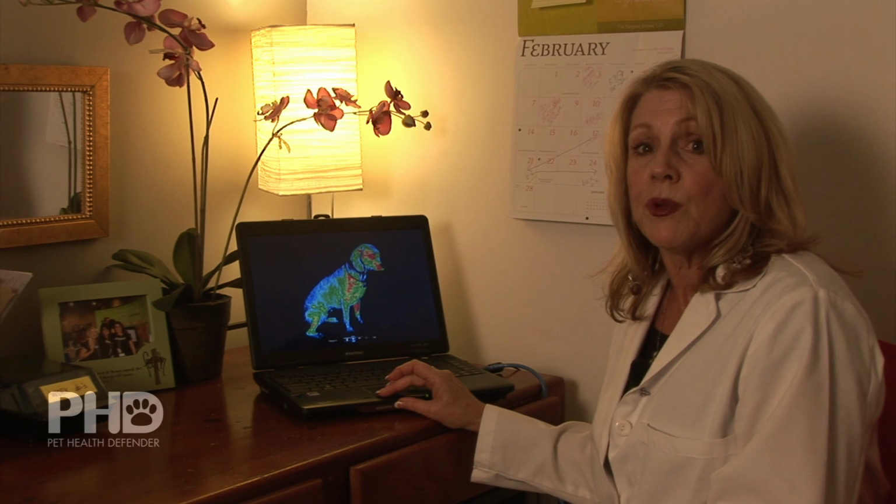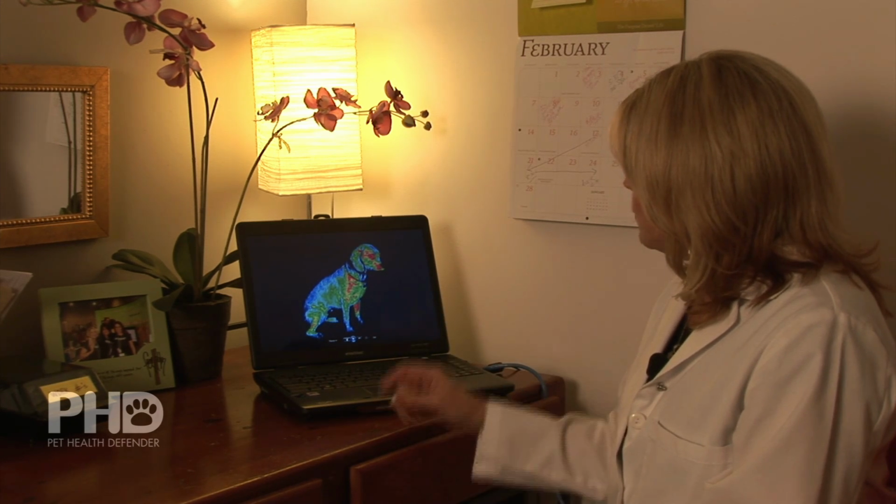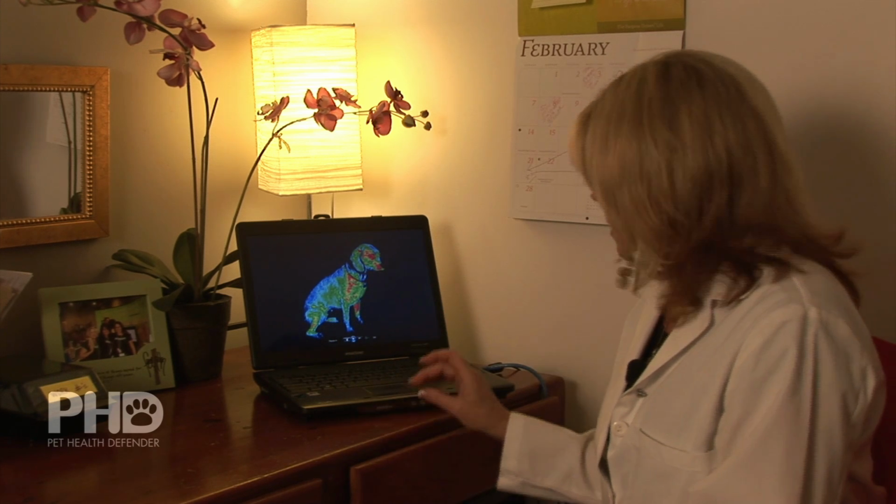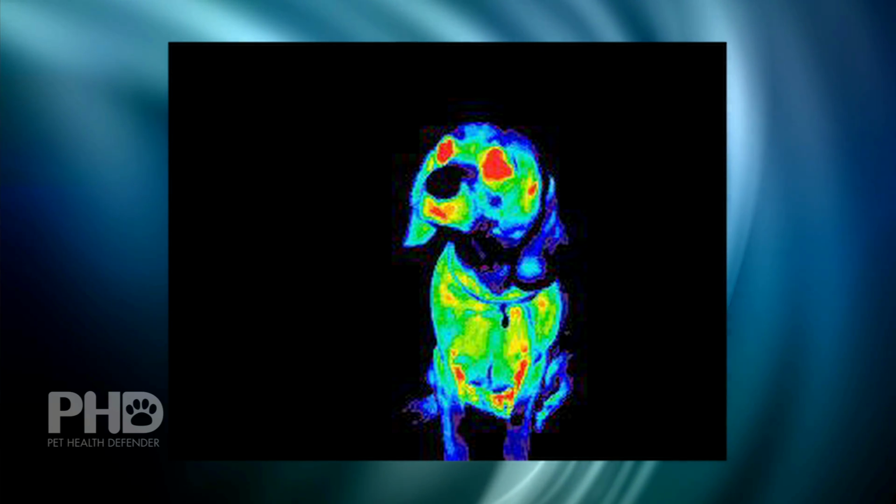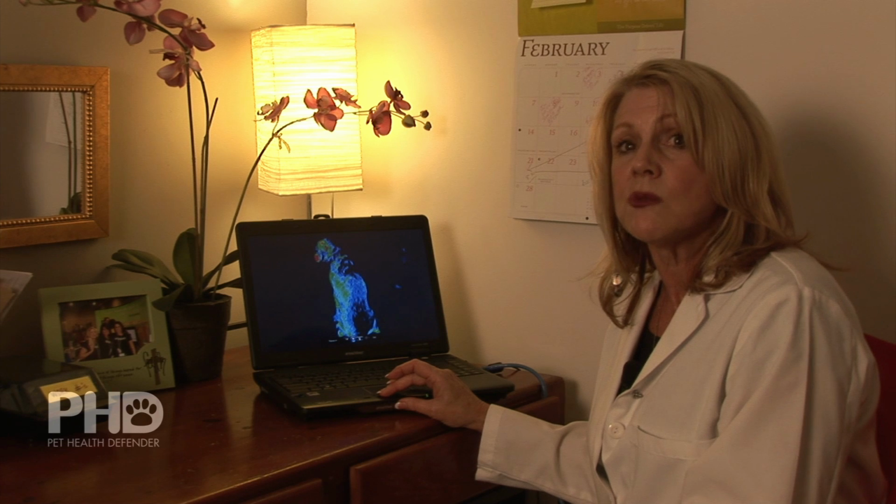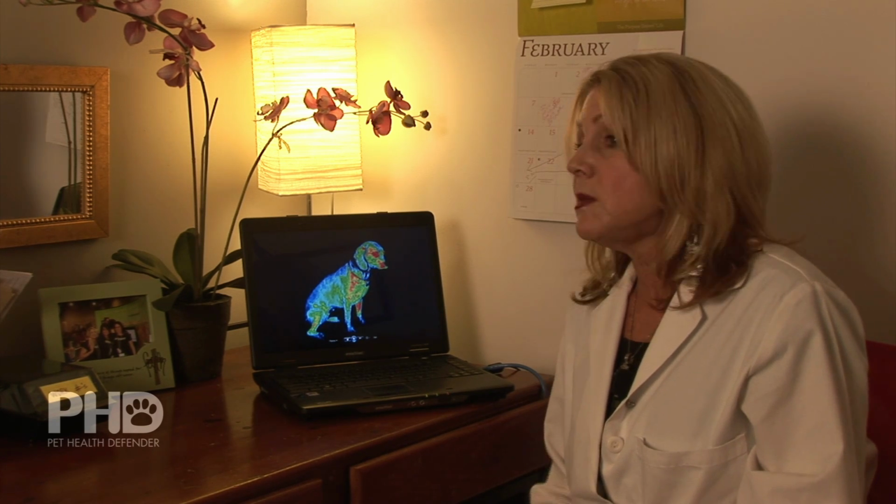And here we're seeing Harley about 30 minutes after putting the PhD tag on this dog, and you're seeing there's quite a bit of difference in the heat and the stress in this dog. And here's a frontal view, and you see the heat in the mouth even has dissipated a lot in this dog. I was impressed with that, because we know periodontal issues are really huge in animals, and that's what causes diseases. And that's why it's wonderful to see a product that really can help the animal to be healthier, out of pain, take away stress, reduce inflammation.